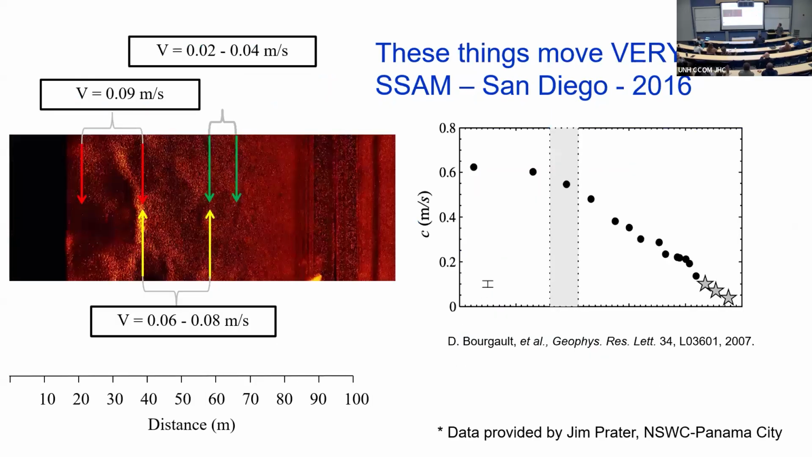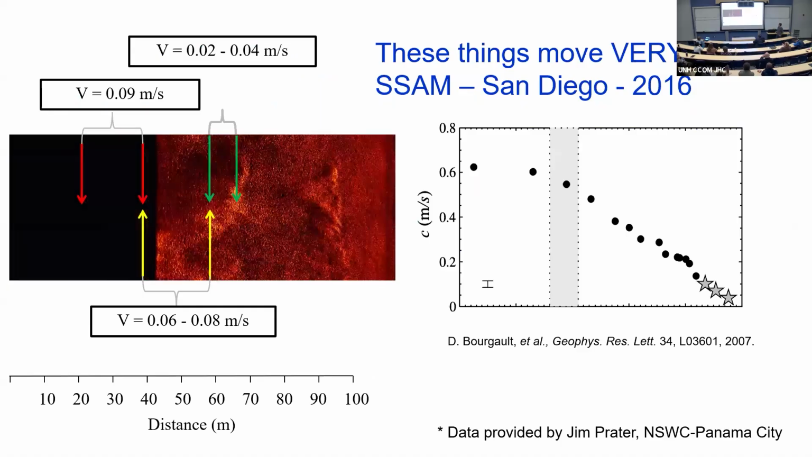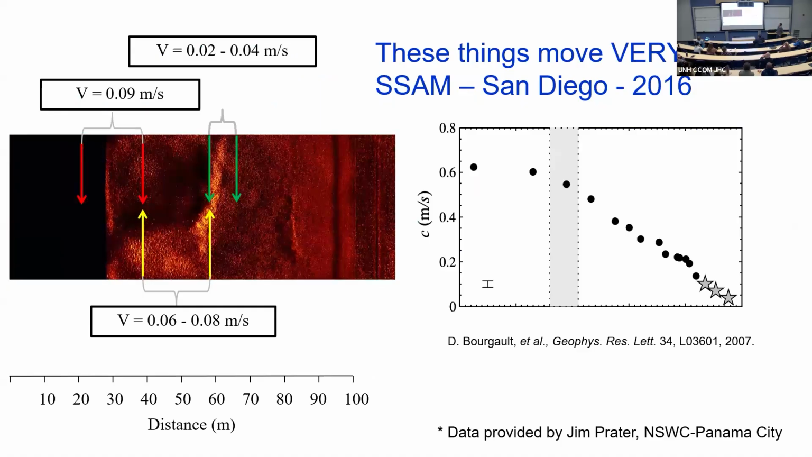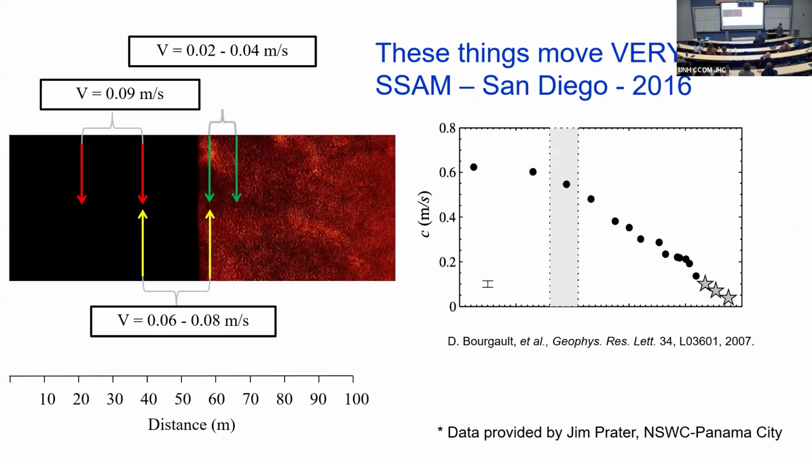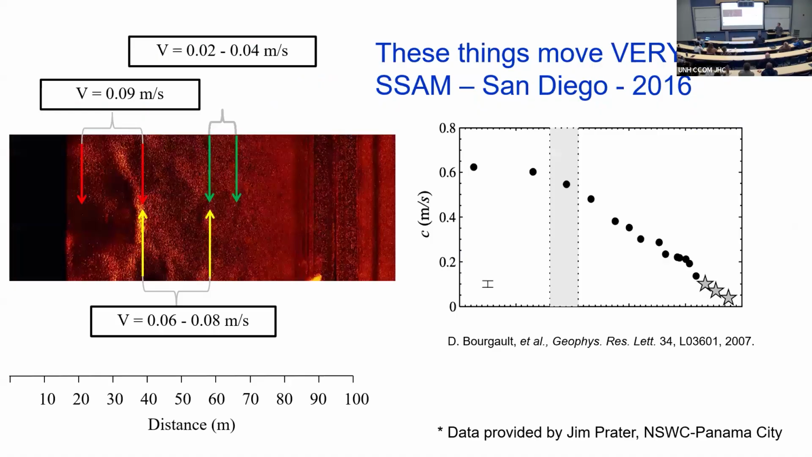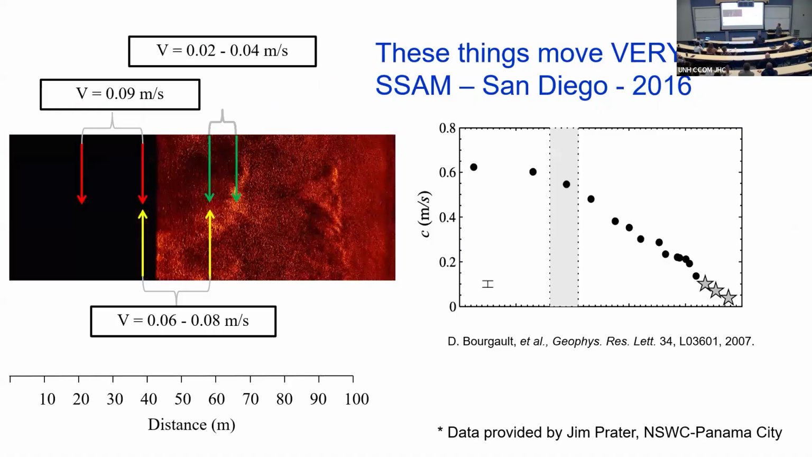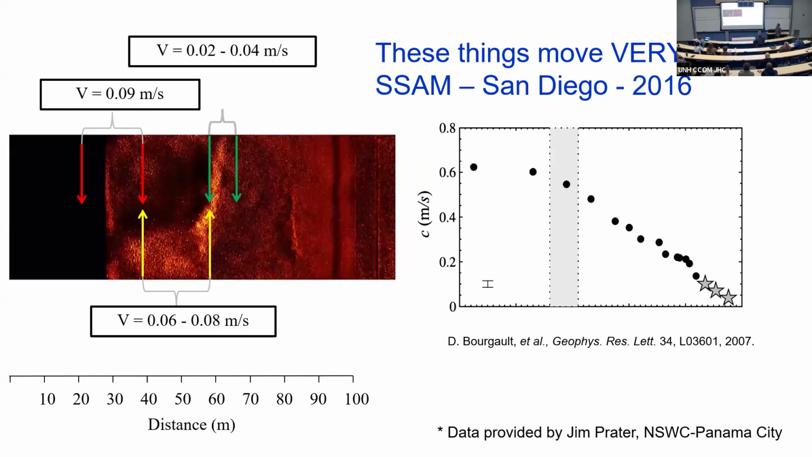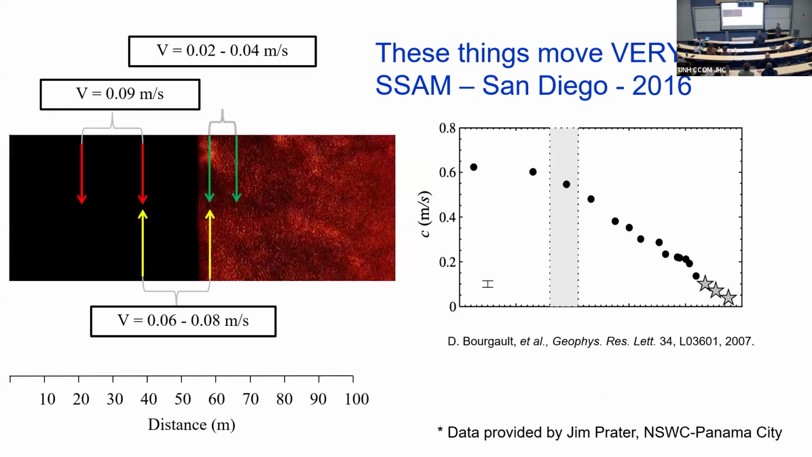Okay, this is a little movie playing. This is data provided by Jim Prater. He's at the Naval Surface Warfare Center in Panama City. They have a different system, the SM system, and he caught one of these off of San Diego. So if you watch, there's one, there it is, and there it kind of washes out.